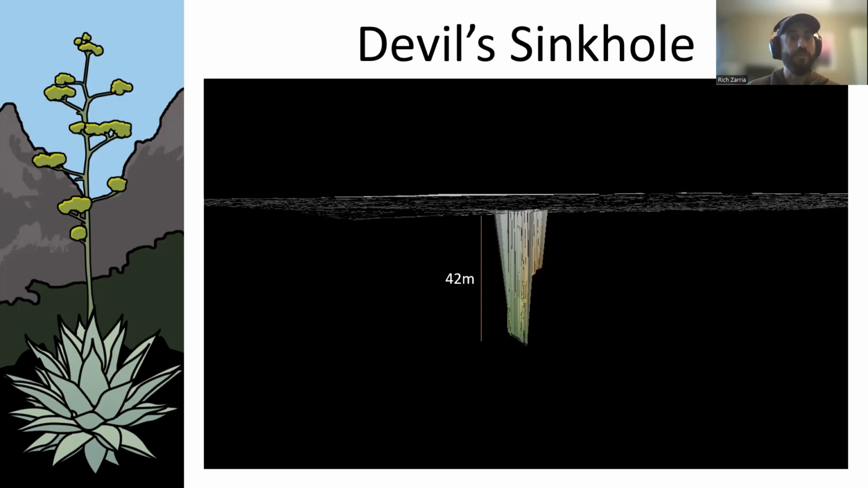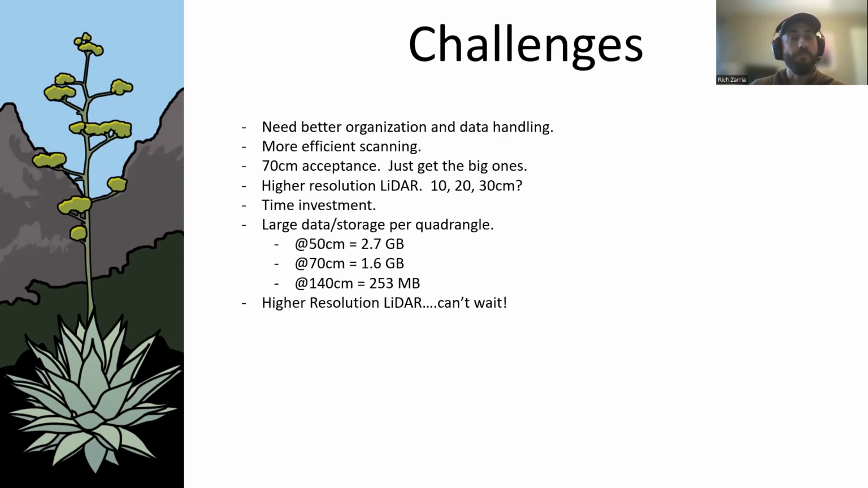It looks like I've ripped through this really quick today. So, challenges. Organization and data handling is, for me particularly, one of the challenges that I have. I'm always trying to get better and more efficient at the scanning process, and I've gotten a lot better than in the early days.